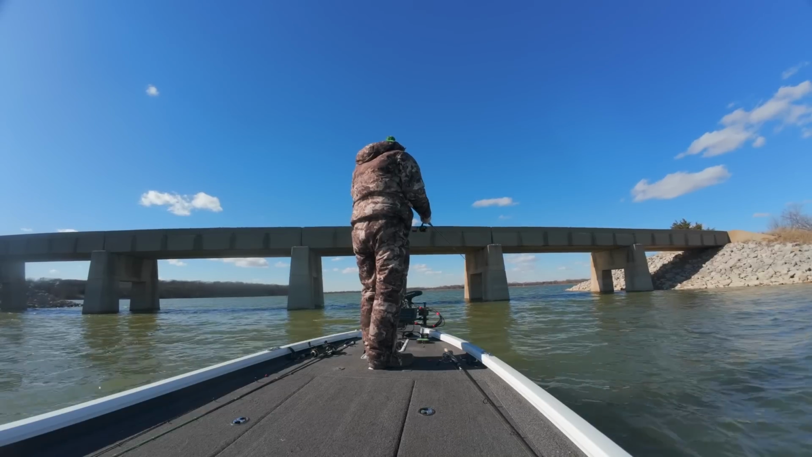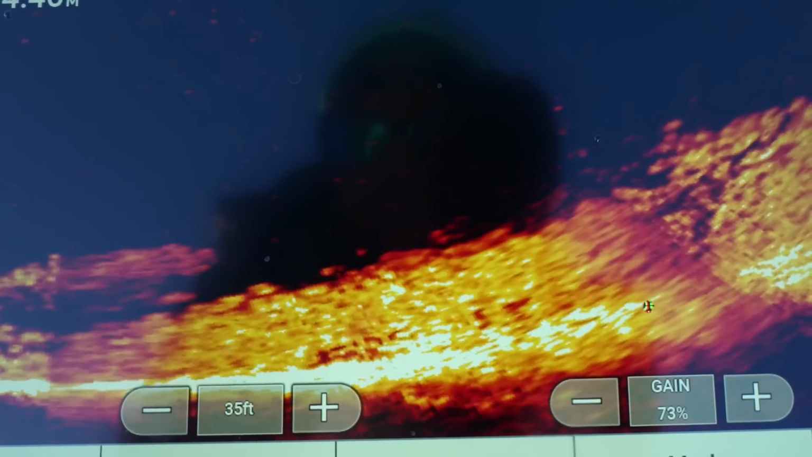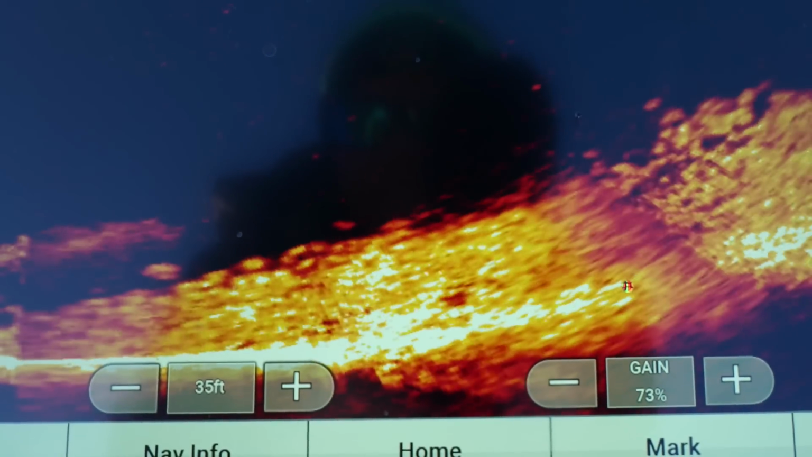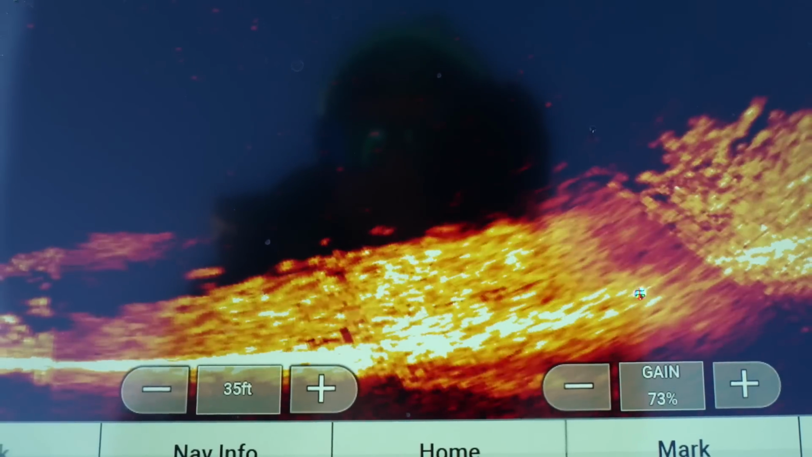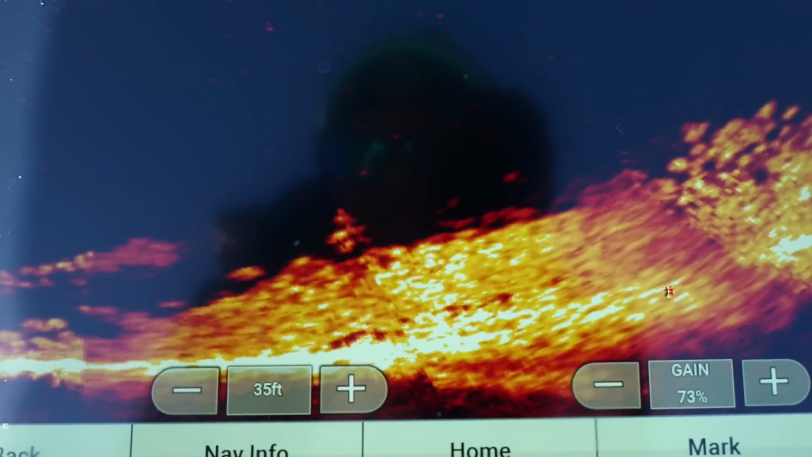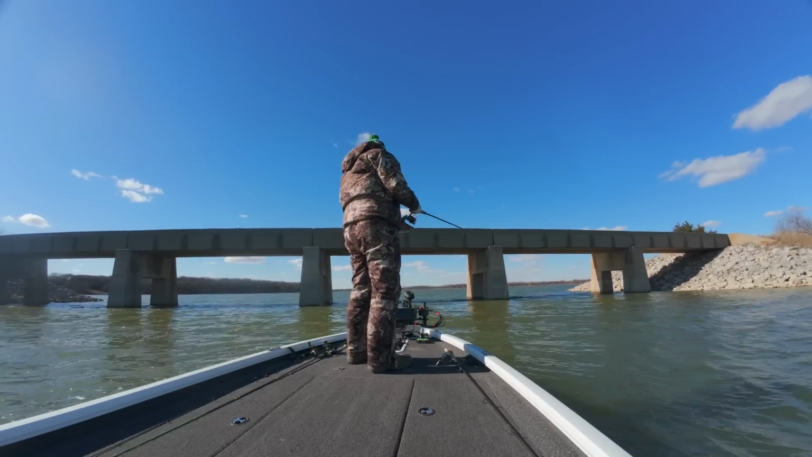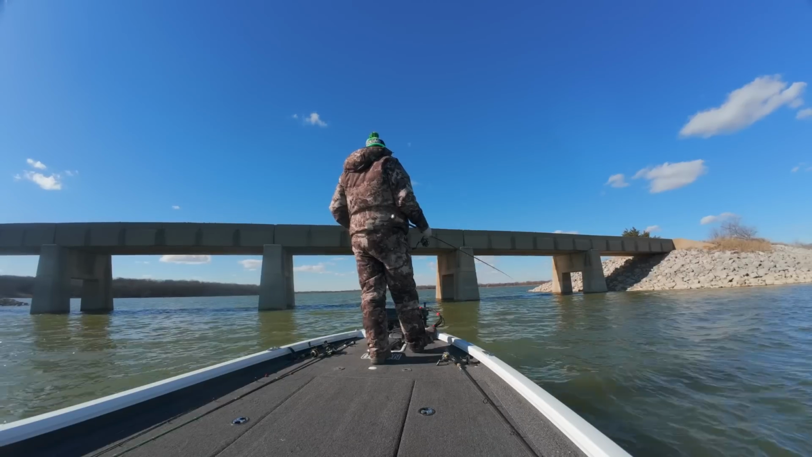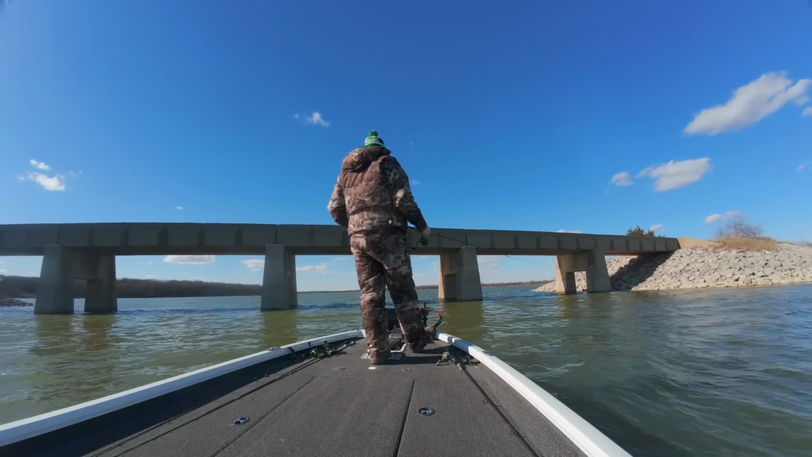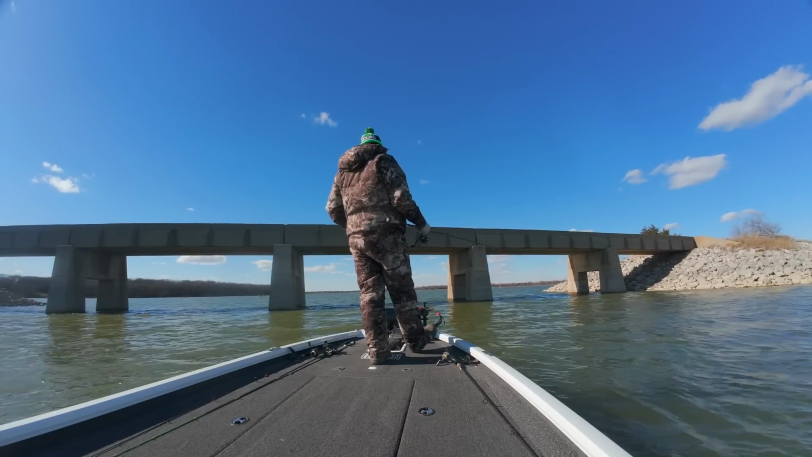Oh, you like the slow rise thump. Jeez, I'm getting follows every time I raise my bait. It's just a matter of getting one to eat. There we go. Oh my God, felt nice, crappie thump. There's so many of them that at times when I raise my bait, I can feel the lure bumping the fish.